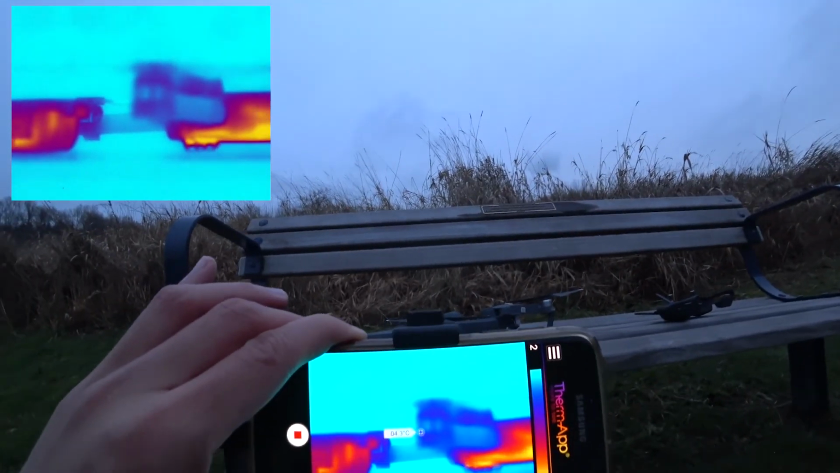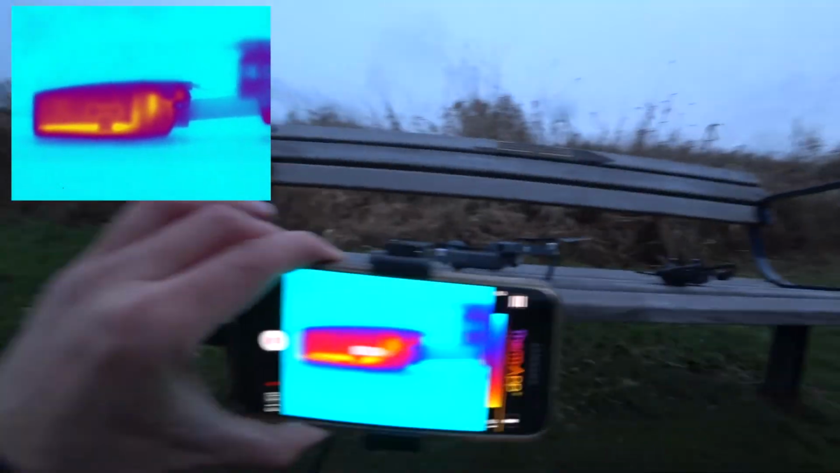You can see the motors of the rotor area get cooled down so fast. Now it's down to 8 already. And you see the battery getting cooler and cooler as well.